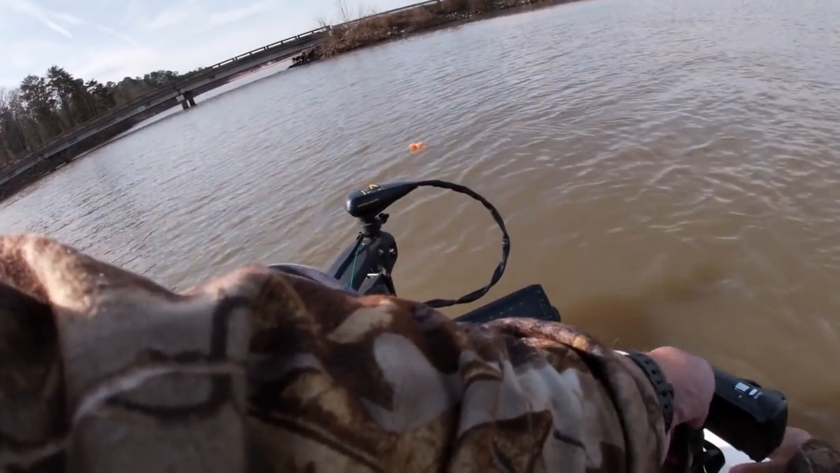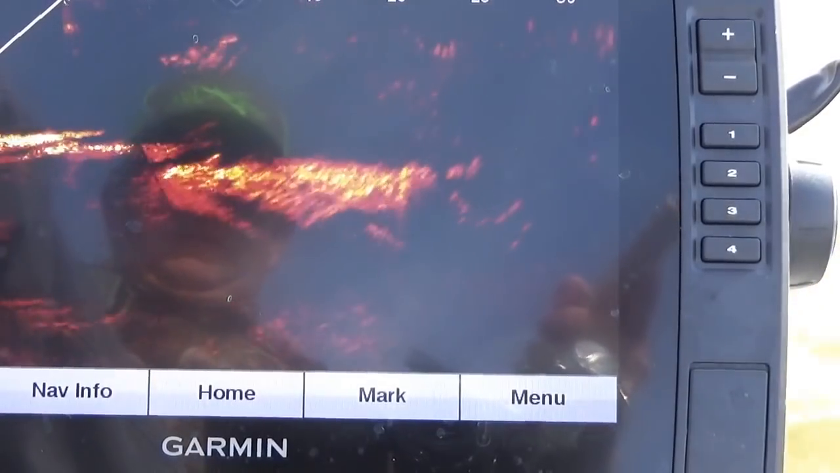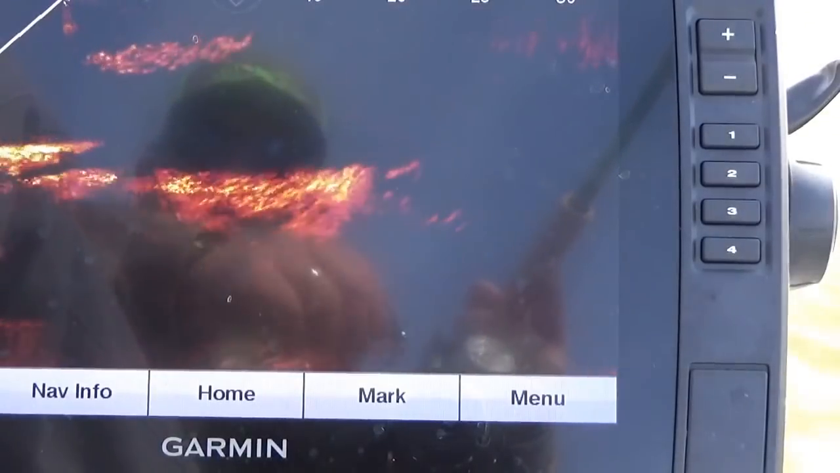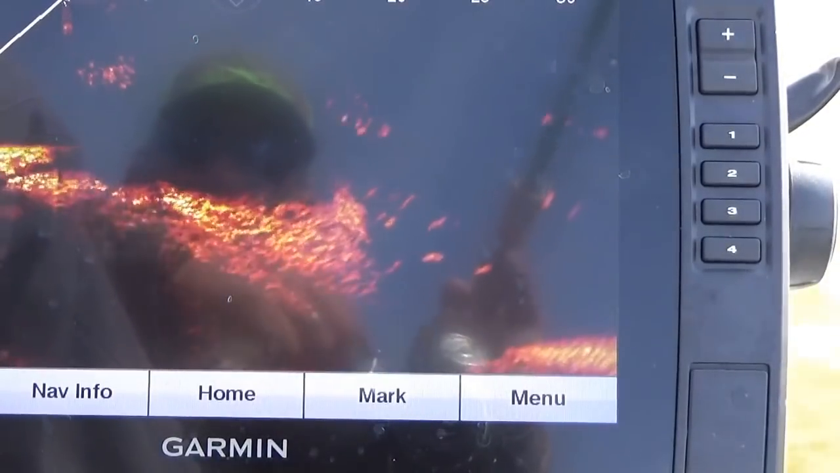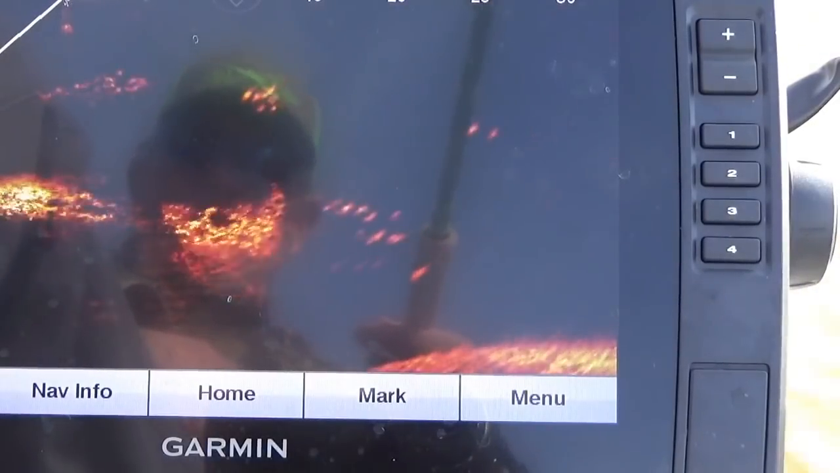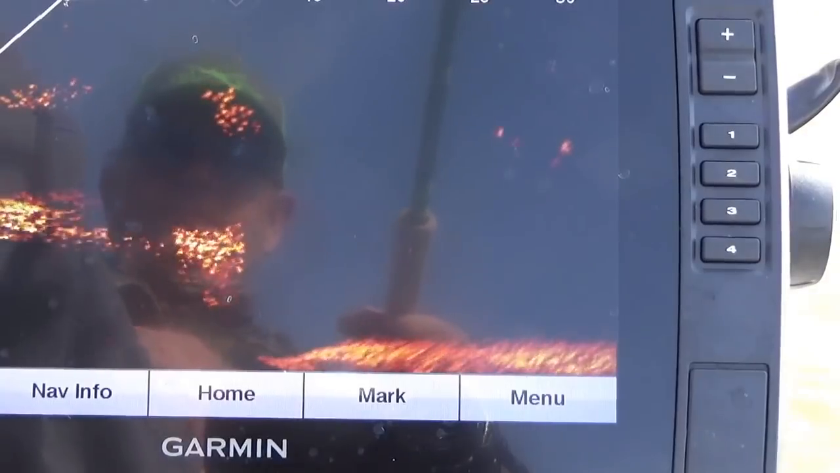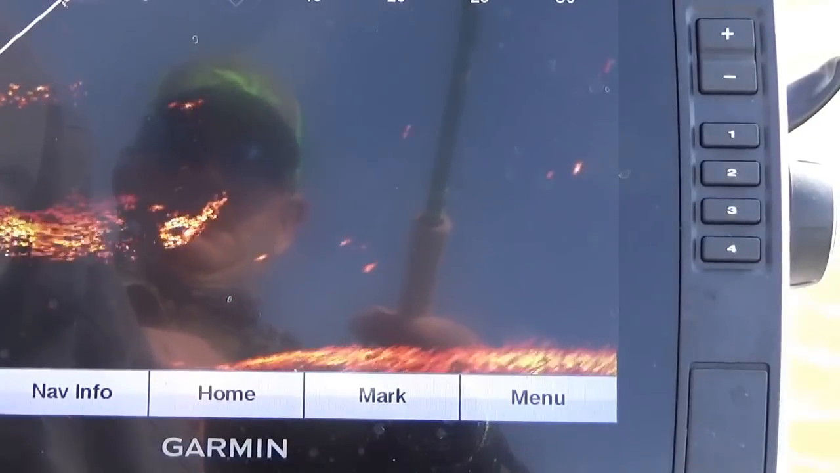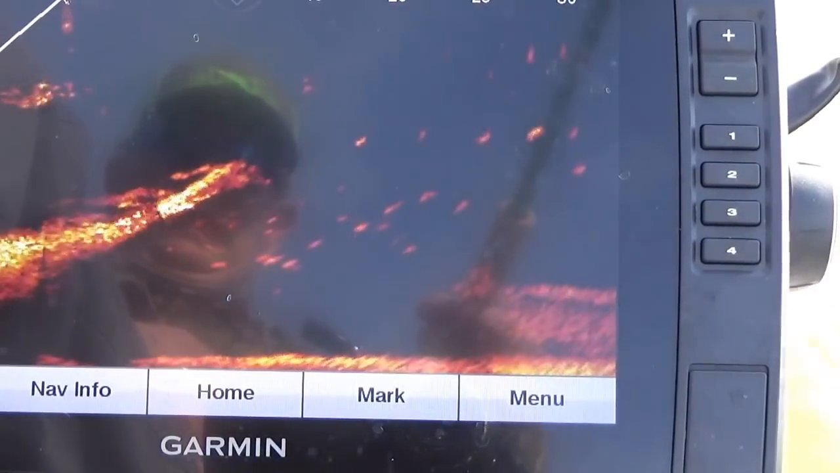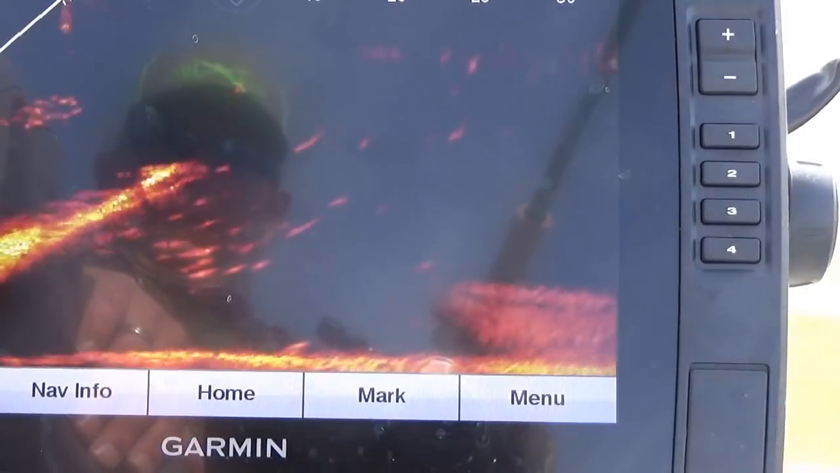They're down about 10 feet or so. I mean, there's plenty of fish down there. Look at them.